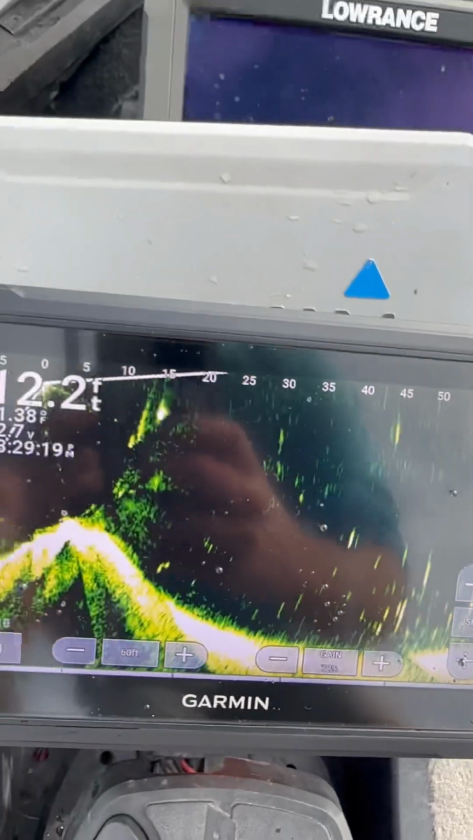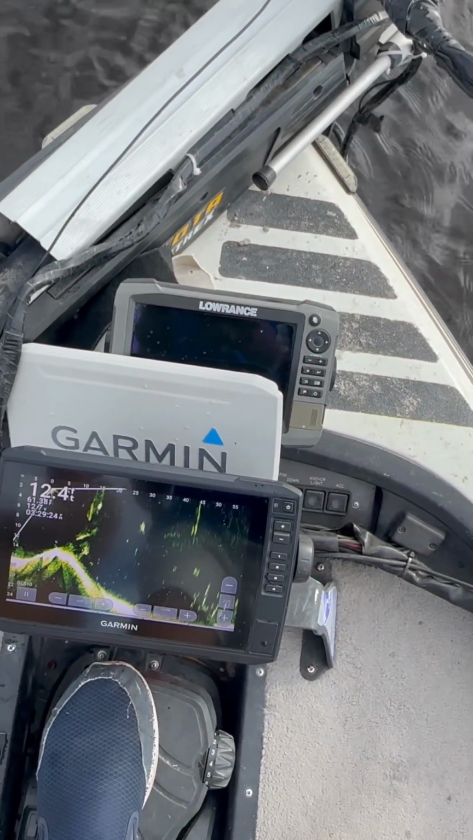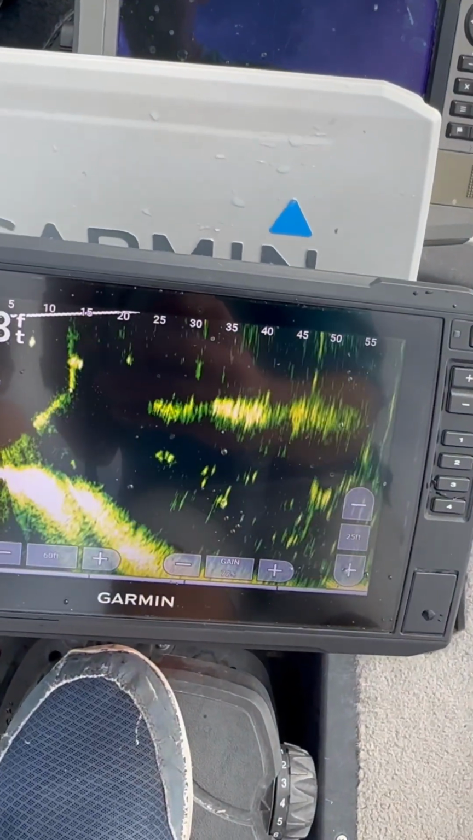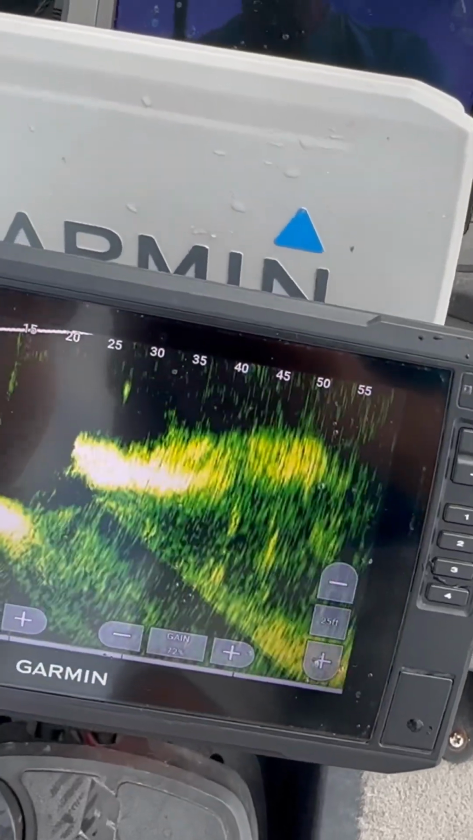Look at all those on the bottom. Right by this hump. Look at that. Right at that hump.